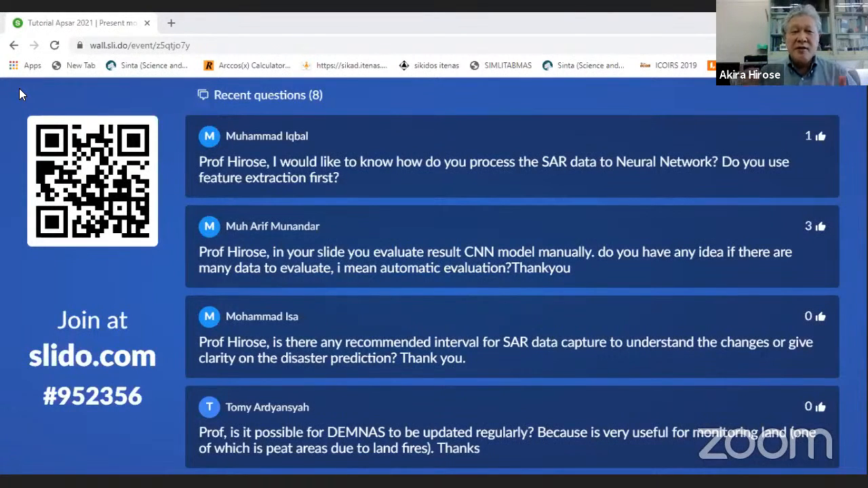In particular, when we gather many kinds of data, optical or the L-band SAR, X-band SAR, and so on, different kinds, then they are helpful to evaluate others to one another.